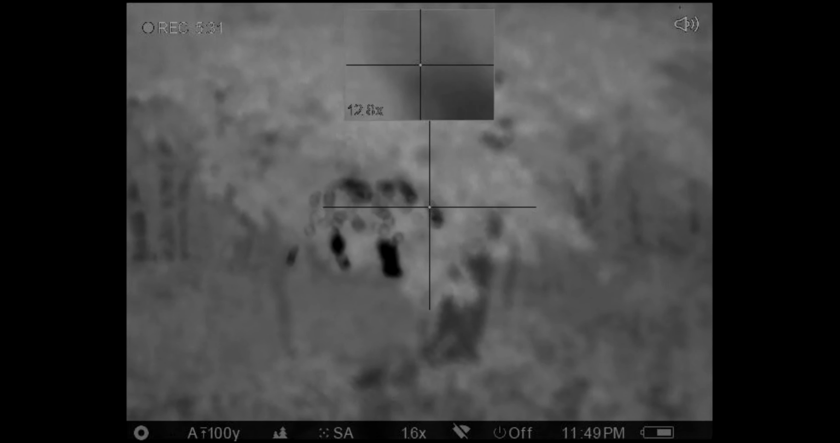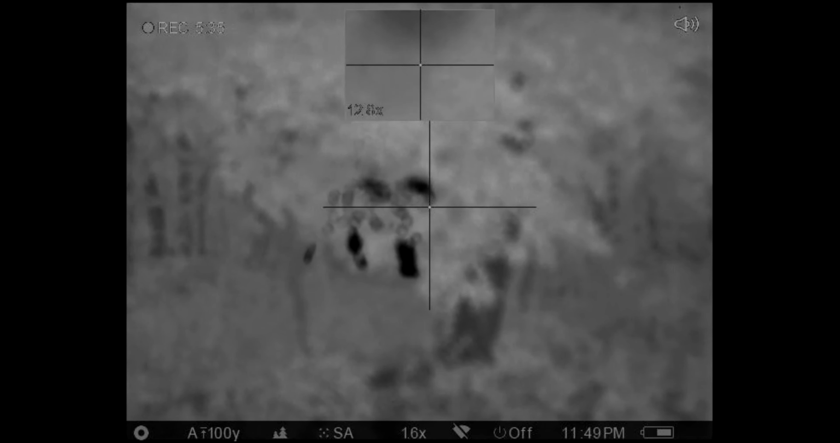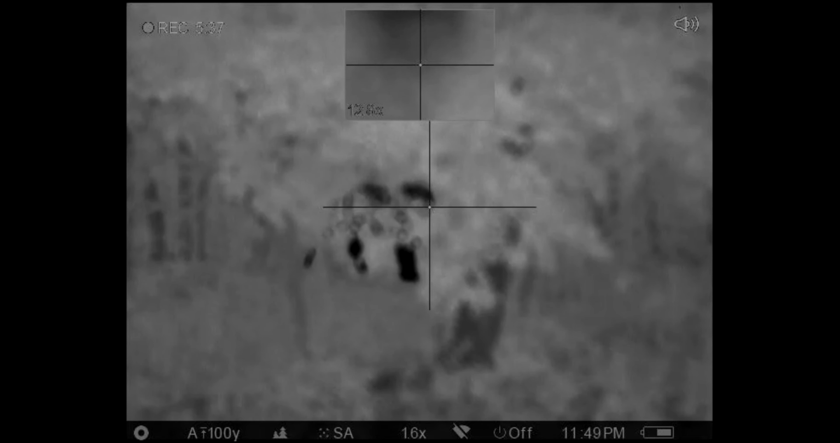He's got it focused quite a bit further out rather than having it focused in at 20 yards right here.